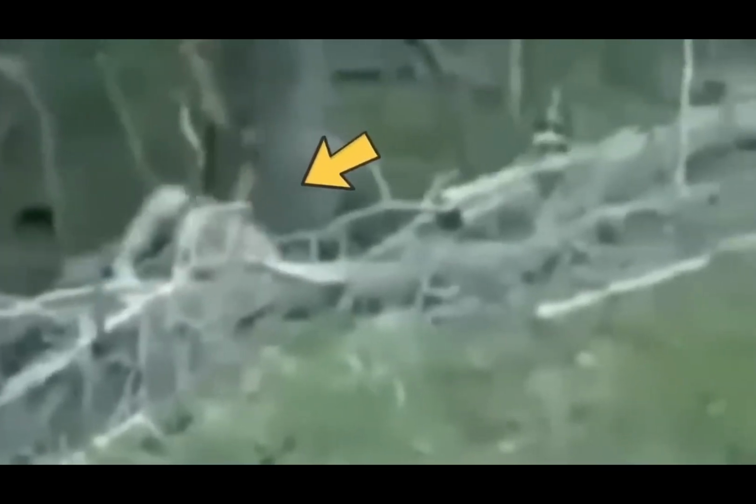After a moment, the man begins crawling out of the woods in the most bizarre manner, and that's when the person filming becomes spooked and decides to leave the area.